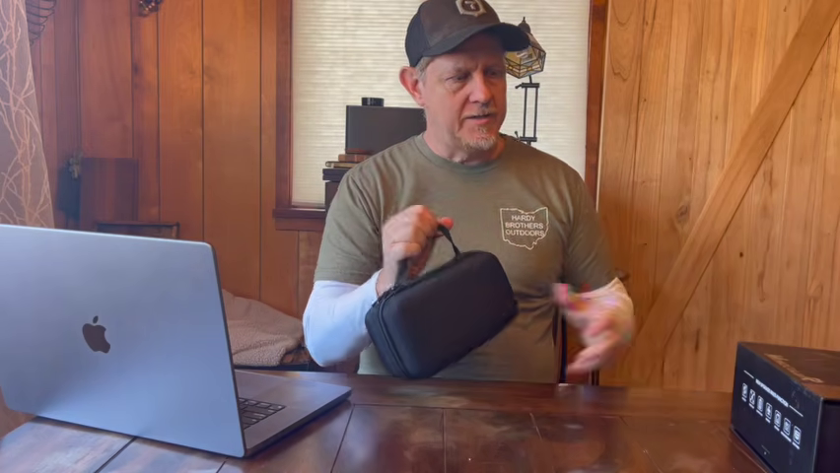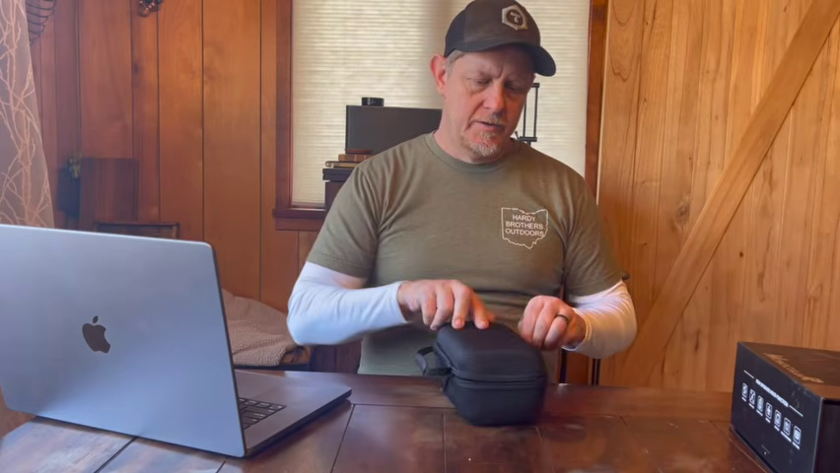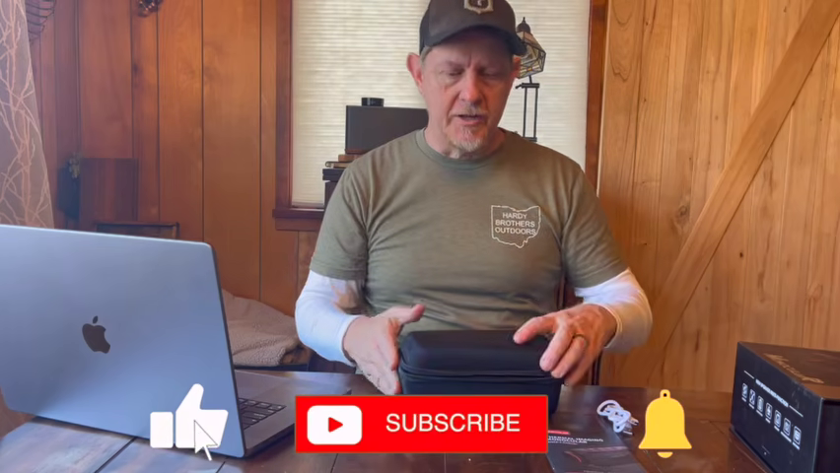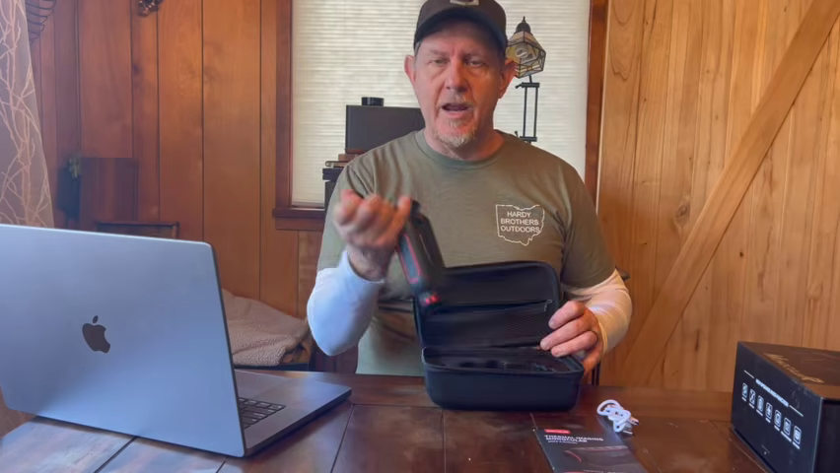So we're going to set that box aside. We have a nice carrying case for it. So we unzip that. Inside, we have a zipper pocket with a USB to USB-C cord. That's for charging, but also for offloading videos from the onboard storage. Thermal imaging user guide, which I believe is in English and in Chinese. So this is made in China. It's a relatively new product, has pretty good reviews on Amazon at this time.